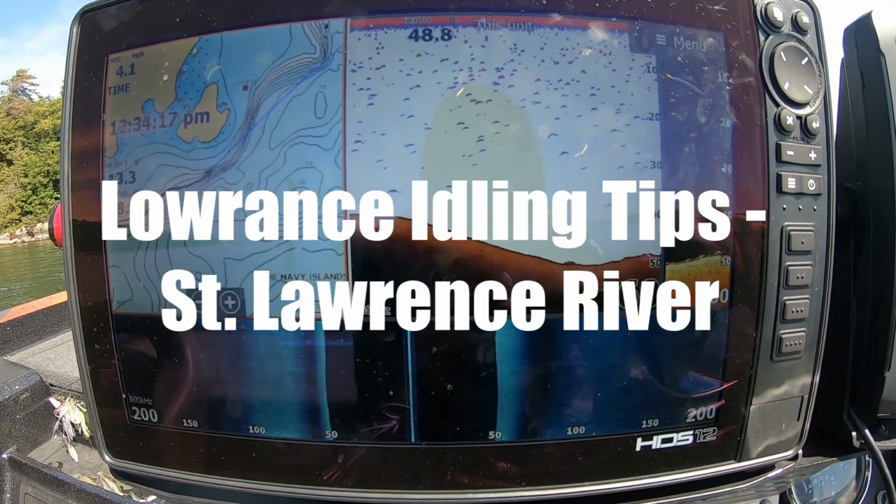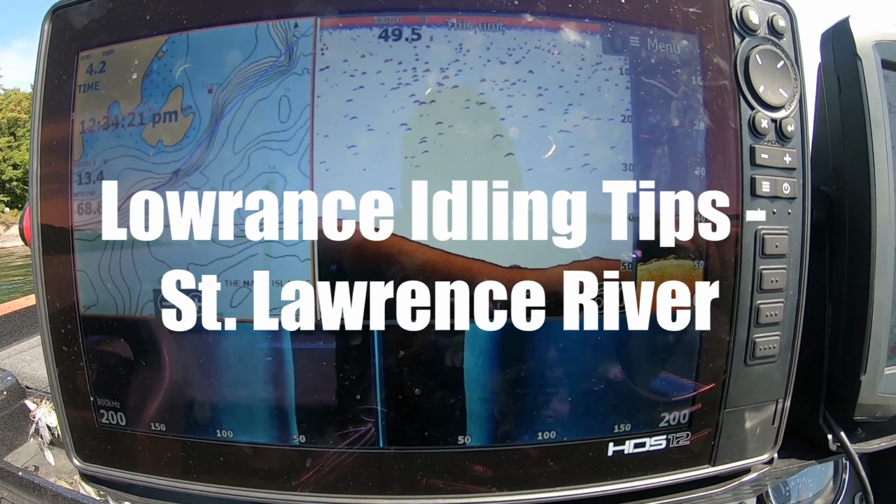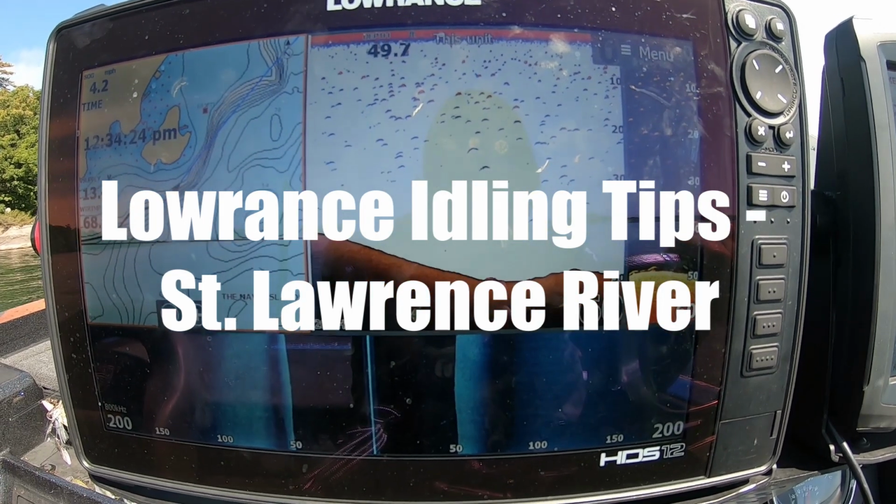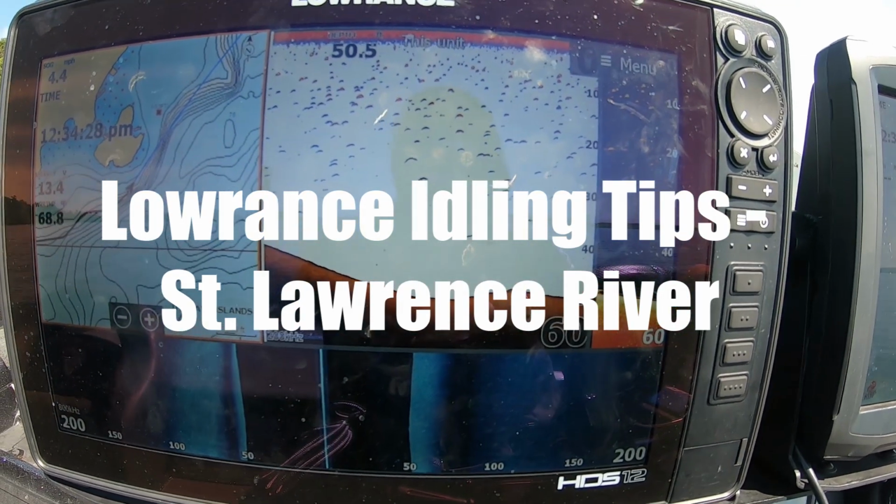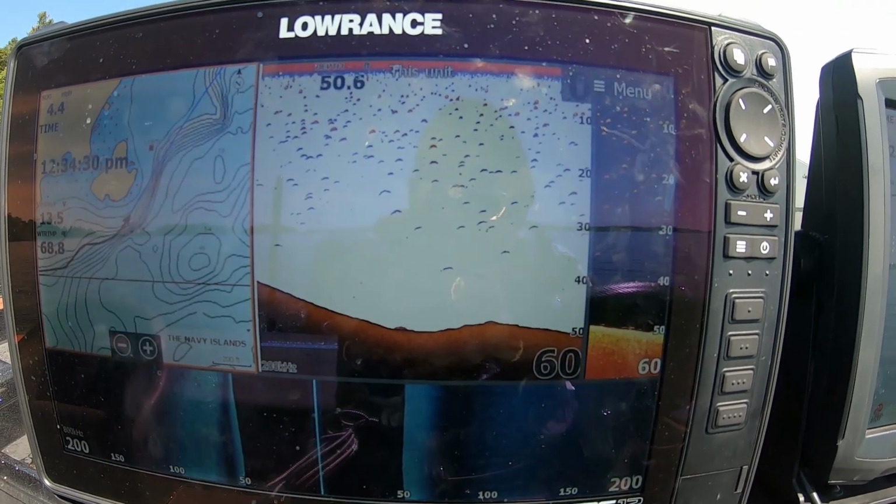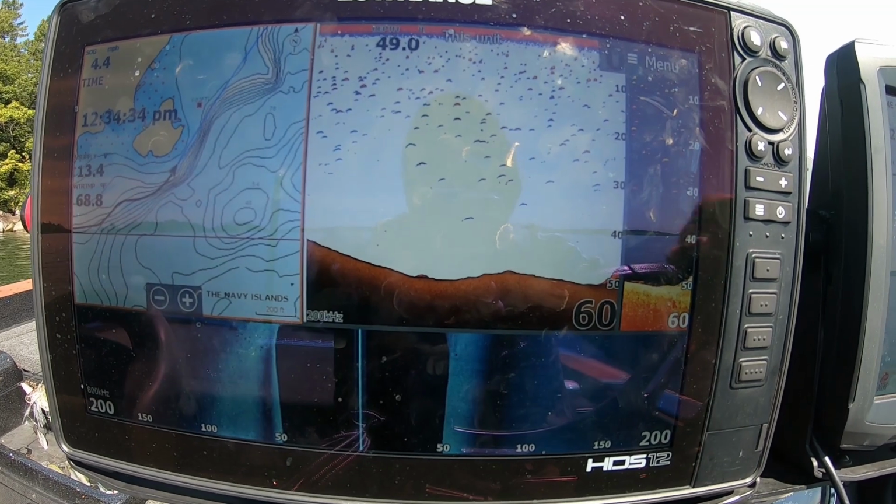Alright guys, we are here up at the Thousand Islands fishing the St. Lawrence River, and I want to show you a little bit about how I idle up here. Today we're going to be using just one screen. So it's for you guys that have an HDS Live 12 that just has one unit on the console here. This is how I run mine.